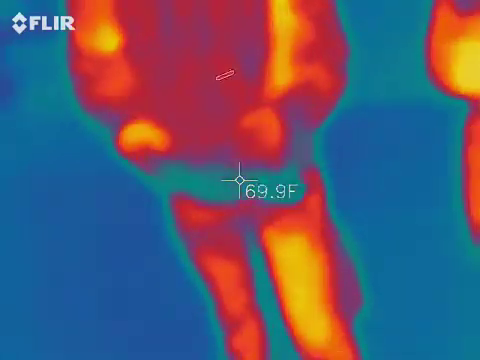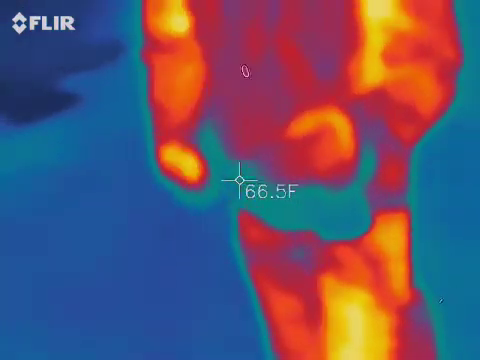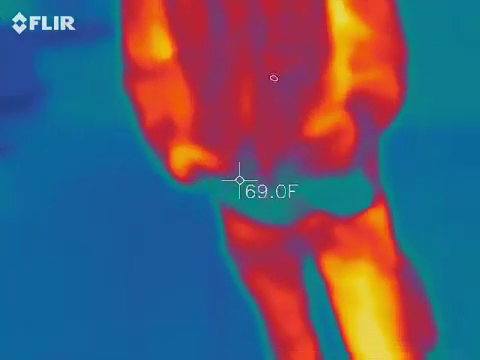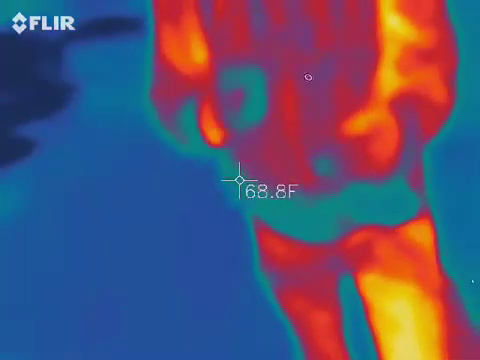So EMF meters, you guys have seen these on your ghost hunting shows, I'm sure. This measures electromagnetic fields. They never explain what they actually do and how they work. So the first one is natural. It comes from the earth. It's just a normal field. That's why it's green and not doing anything.